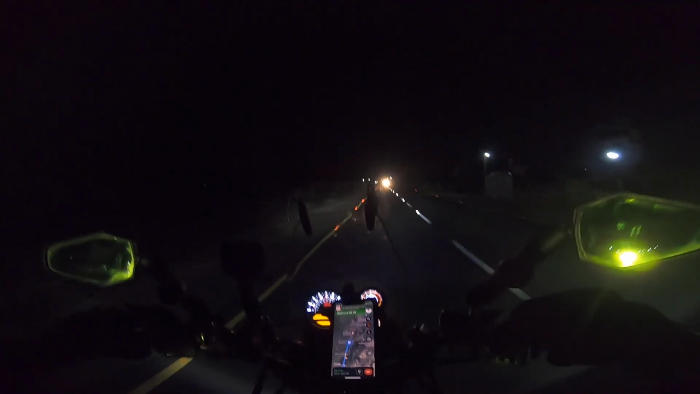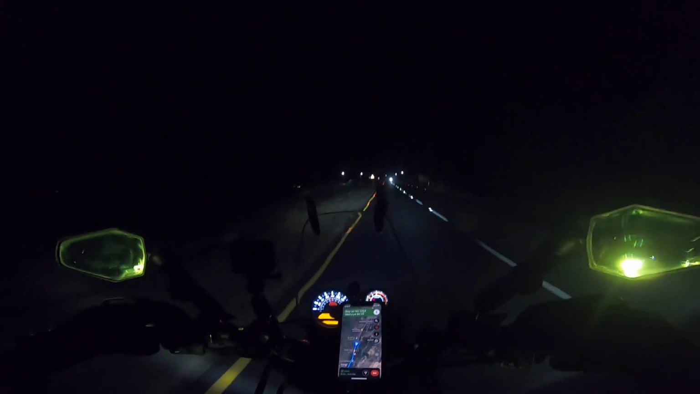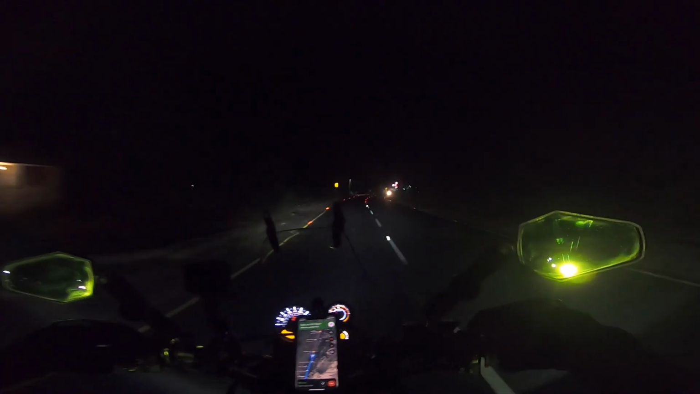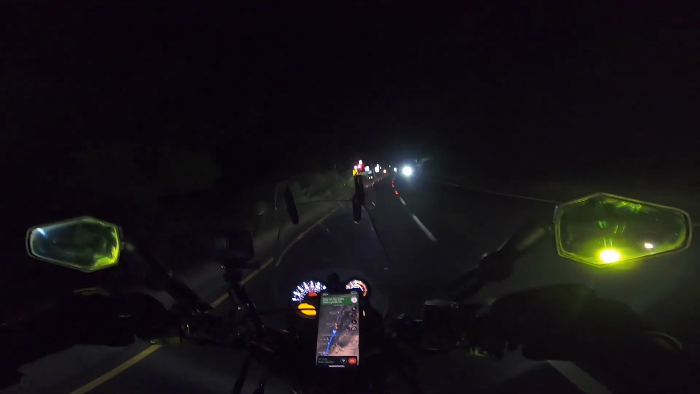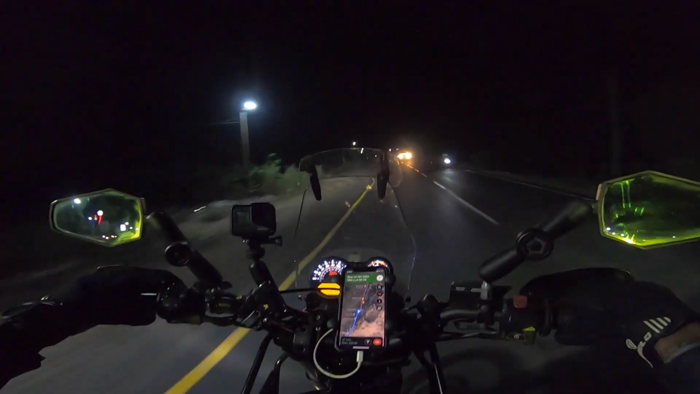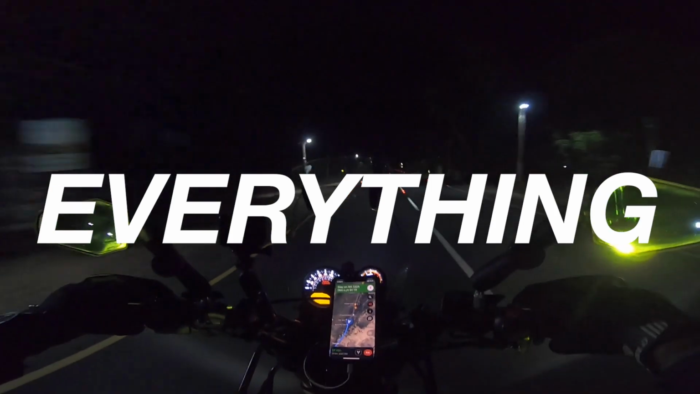Doing about 80 kms per hour, 70 to 80 kms, holding this speed and not more. Keeping it steady, disciplined. Very, very important on night rides that you are disciplined. Keep your cool, be focused, don't get excited about anything. Just be steady, roll steadily, and be fully aware of everything around you. Anything can go wrong, just about anything can go wrong.